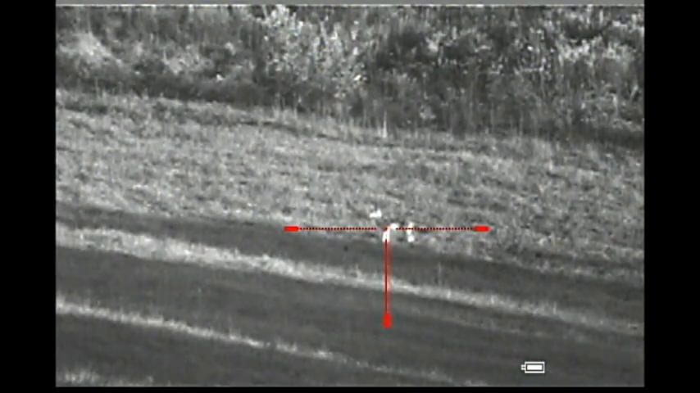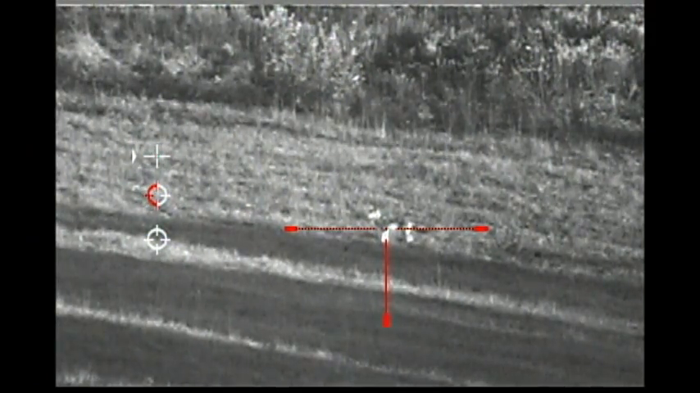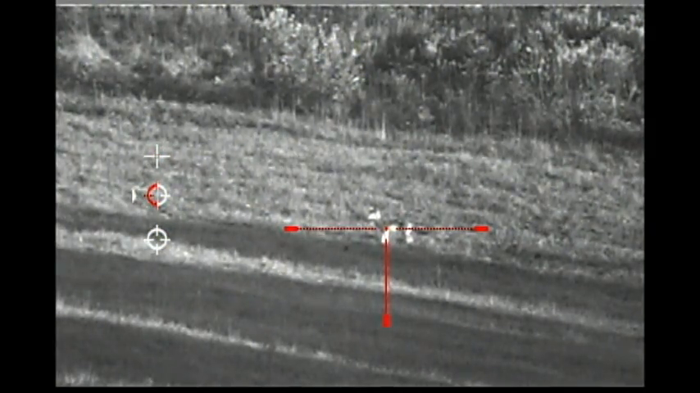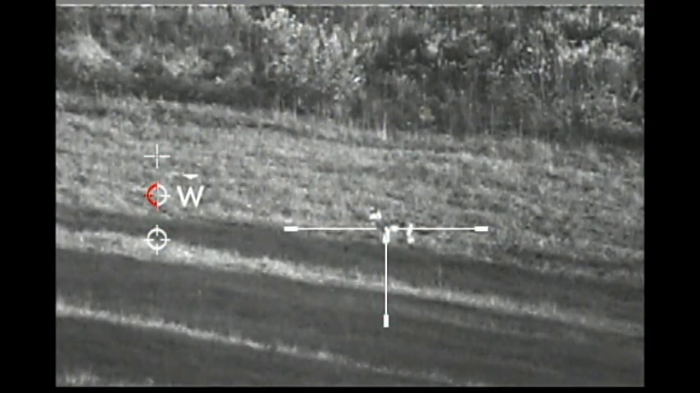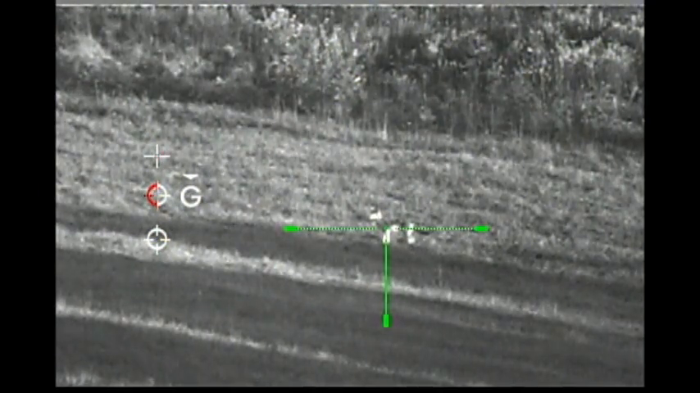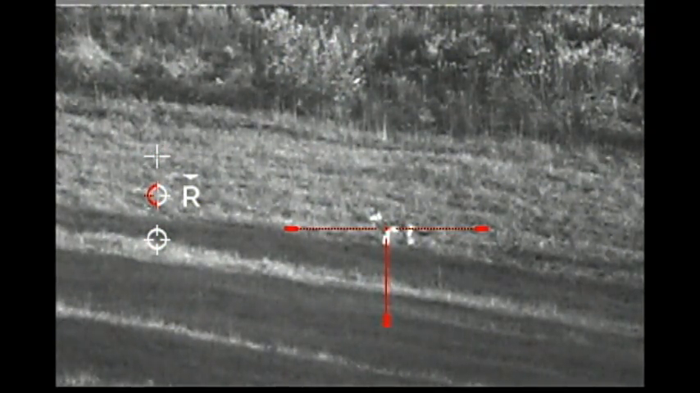The red crosshair looks pretty good at this time of day. I'm going to go into the scope's menu setting, and we're going to change the color of the reticle and see what that does. Okay, come up to the color. It shows that we are on red. Here's white. White is a little bit bright. And there's green, and green appears a little bit darker. So in this particular situation, to me the red looks a little bit better, at least initially, what I think now.